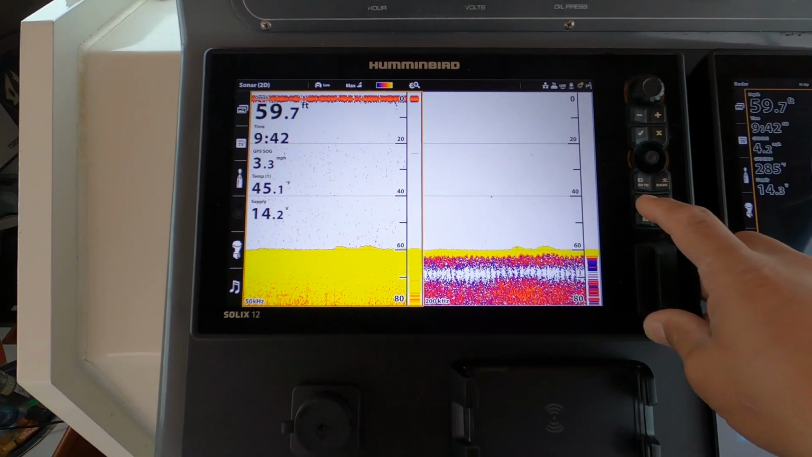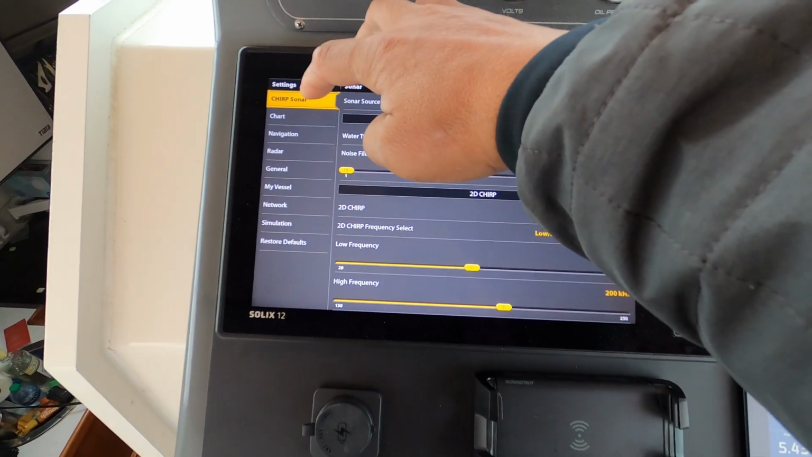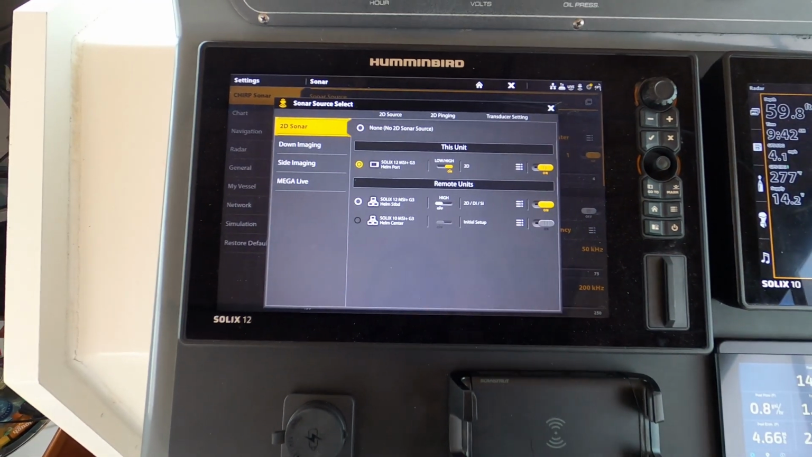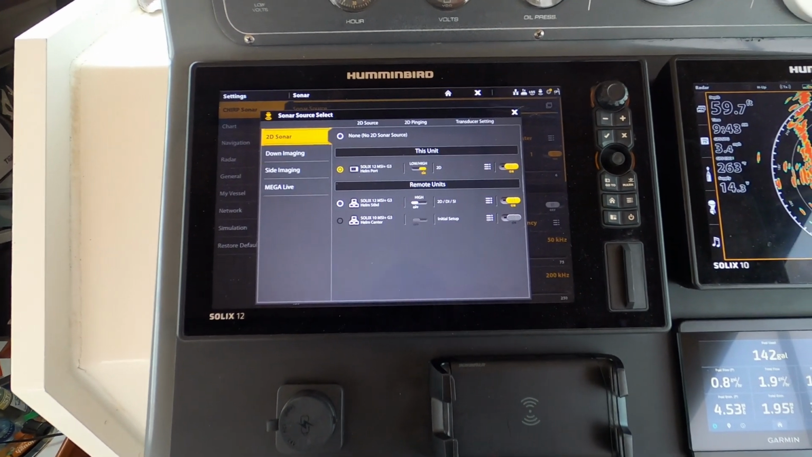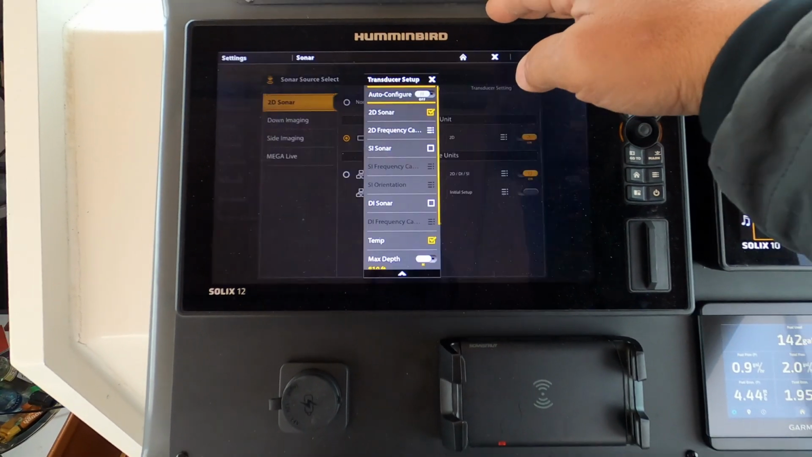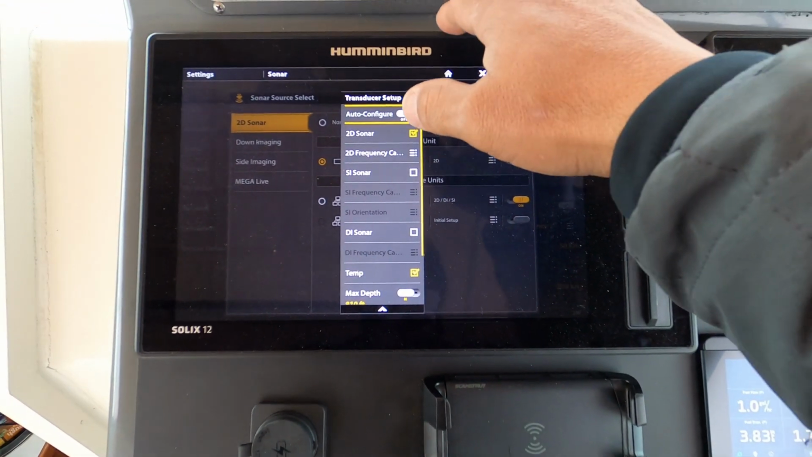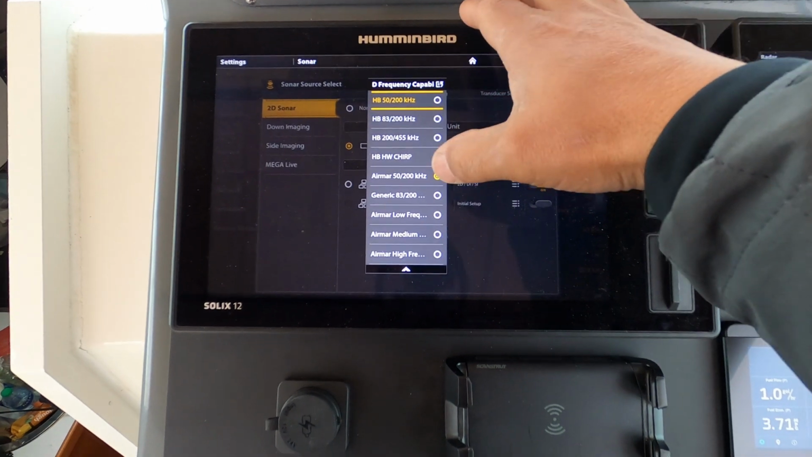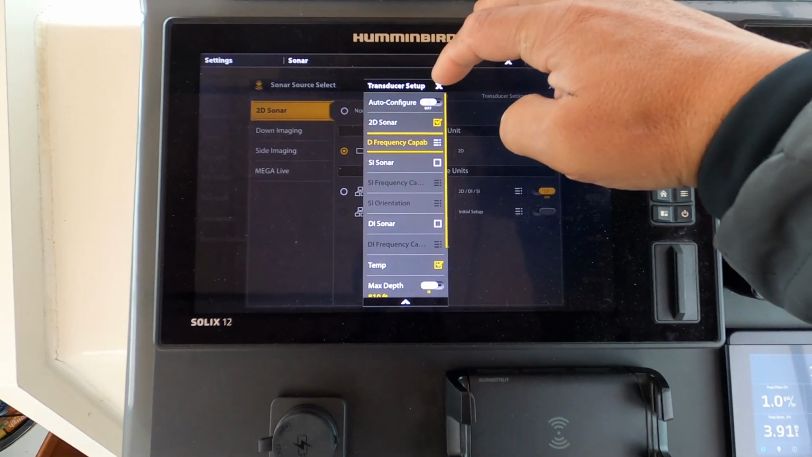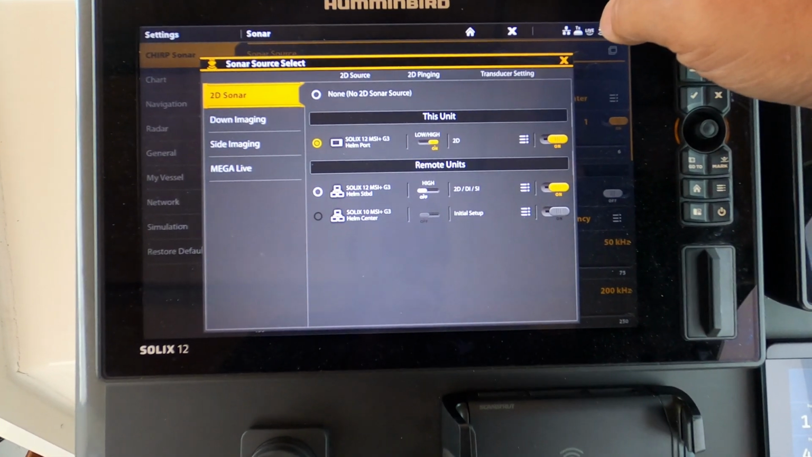We'll take a look at some of the settings we run. So we'll hit the home button, go over to settings. You'll see up here on the top, chirp sonar. When you go into sonar source, these are not going to recognize a dual frequency Airmar transducer. So when you're setting these up, you're going to have to take the auto configuration off and manually set this transducer up. Select the frequency. As you can see right here, we've got an Airmar dual frequency. So you go in there and you select that transducer and set it up.